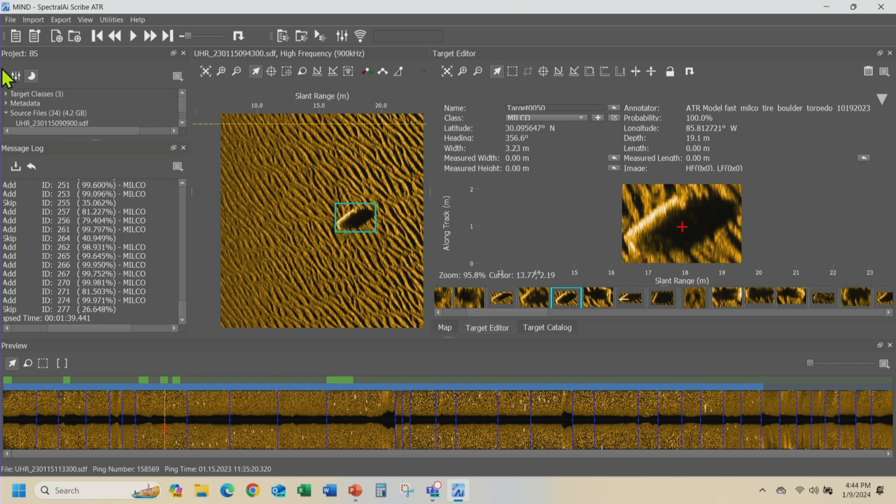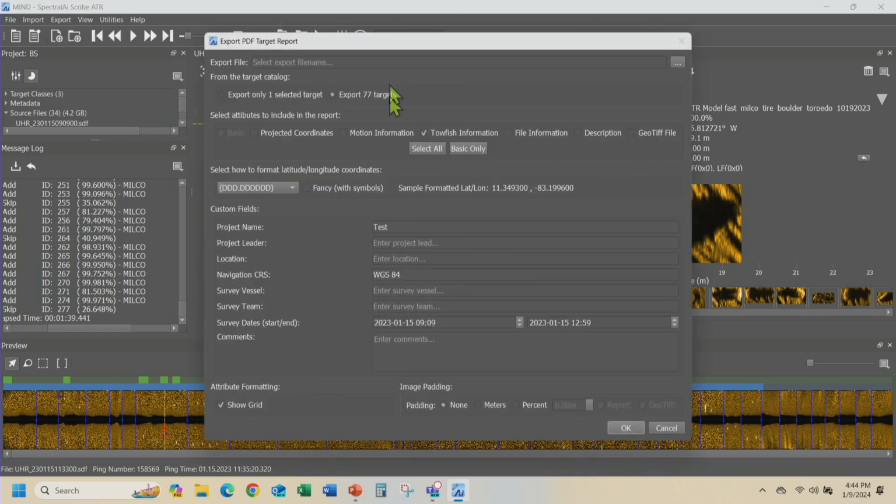So let's generate a report from this. We go to export, and we want to generate a PDF report of that, and I'm going to call this HiPAC report. And it asks what you want to include in it. You can include your projected coordinates, your motion information, file, description.